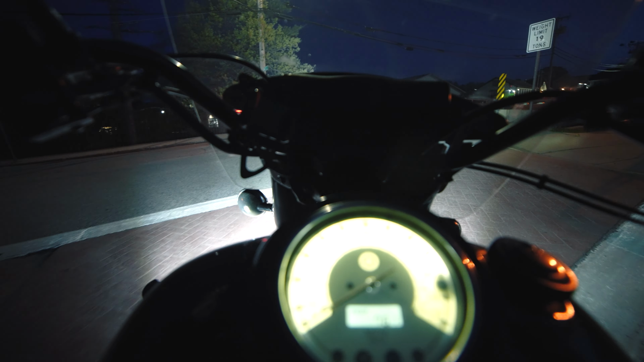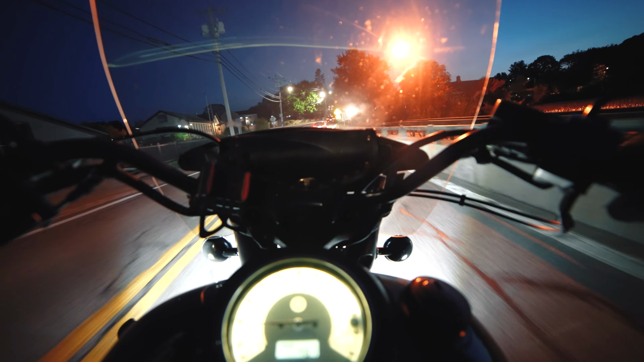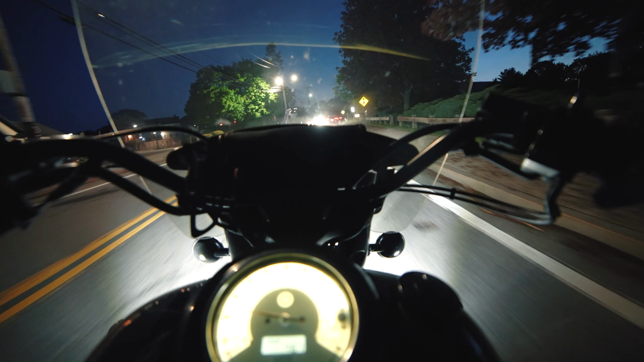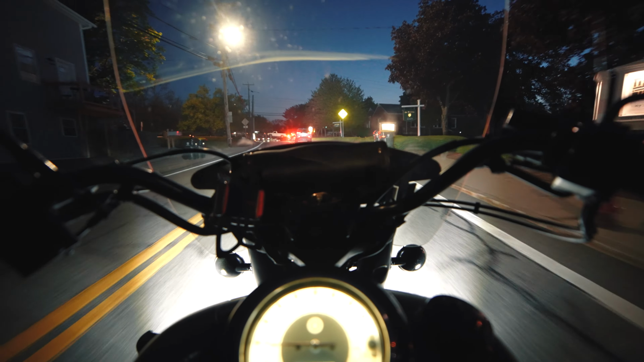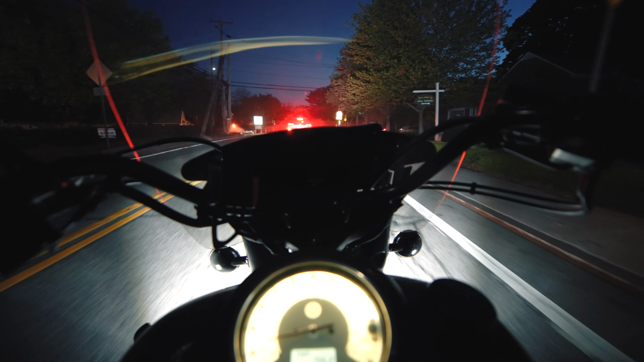But without a shield, it was cold. And you're stopping a few times for gas and stuff too. And we had another buddy with us that also rode back that night, and we were really cold. We were not happy about it.